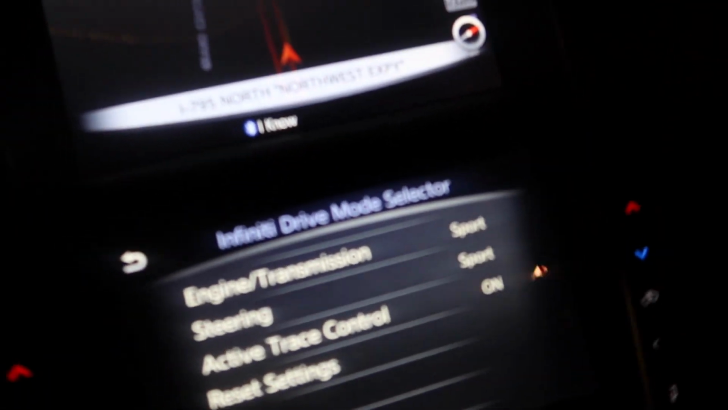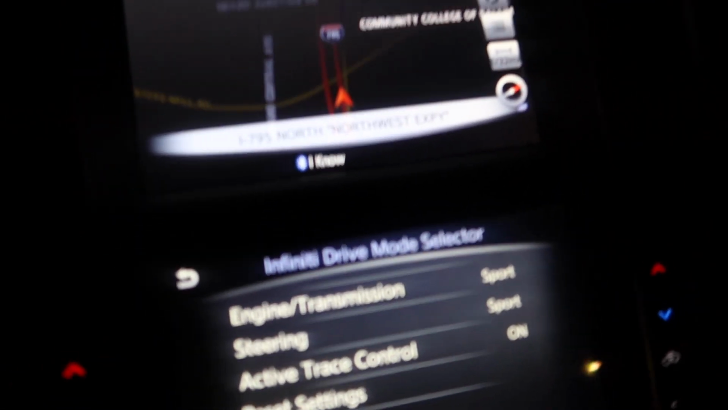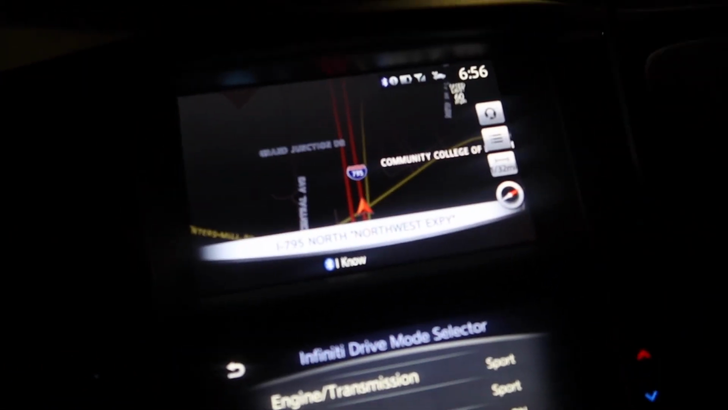Trying to focus on my radar here. Nine times out of 10, it's probably not even a cop, just being cheap tripping, whatever. So he's staring at the Sport.